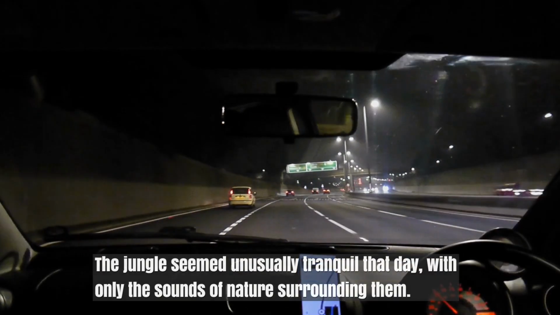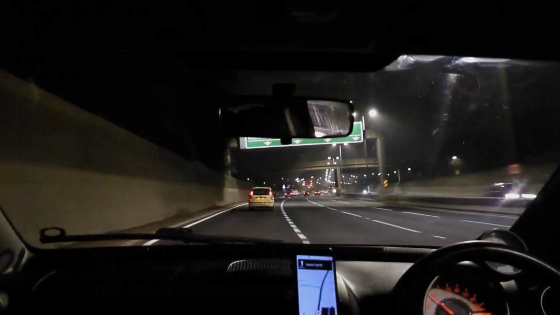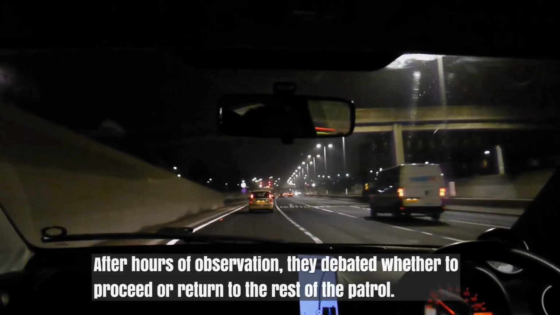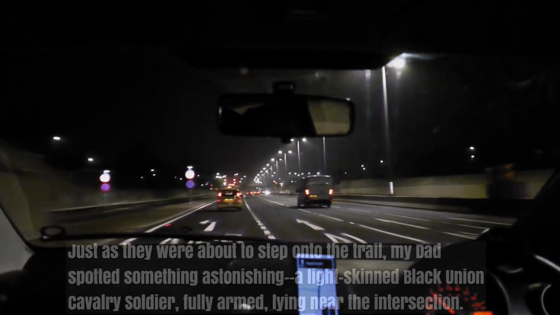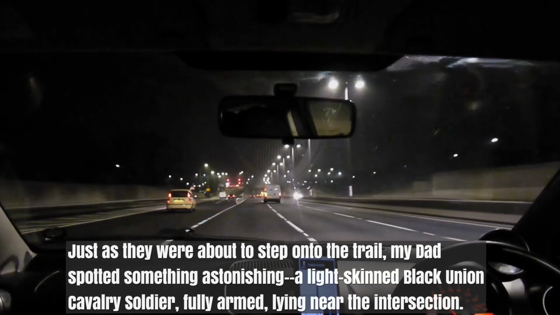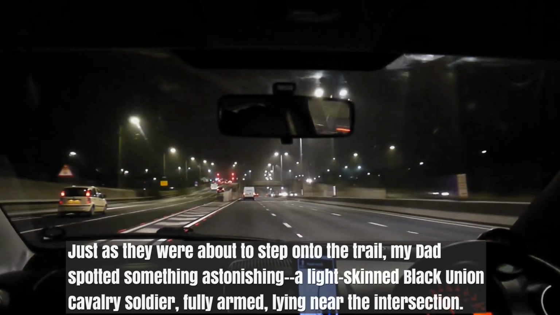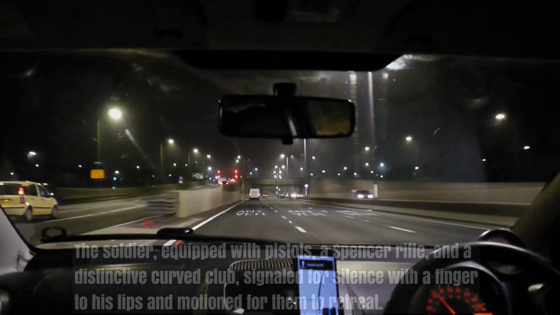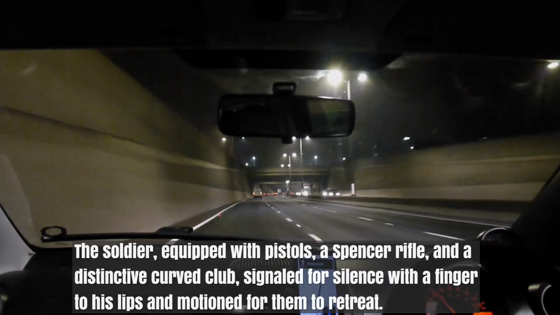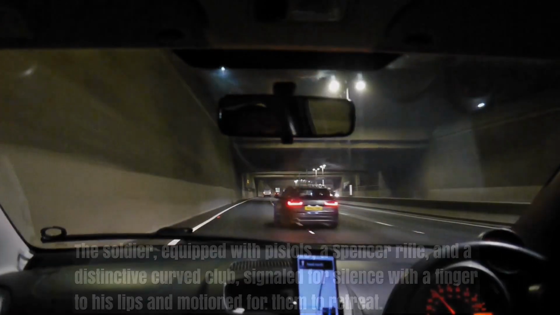The jungle seemed unusually tranquil that day, with only the sounds of nature surrounding them. After hours of observation, they debated whether to proceed or return to the rest of the patrol. Just as they were about to step onto the trail, my dad spotted something astonishing: a light-skinned black Union cavalry soldier, fully armed, lying near the intersection. The soldier, equipped with pistols, a Spencer rifle, and a distinctive curved club, signaled for silence with a finger to his lips and motioned for them to retreat.